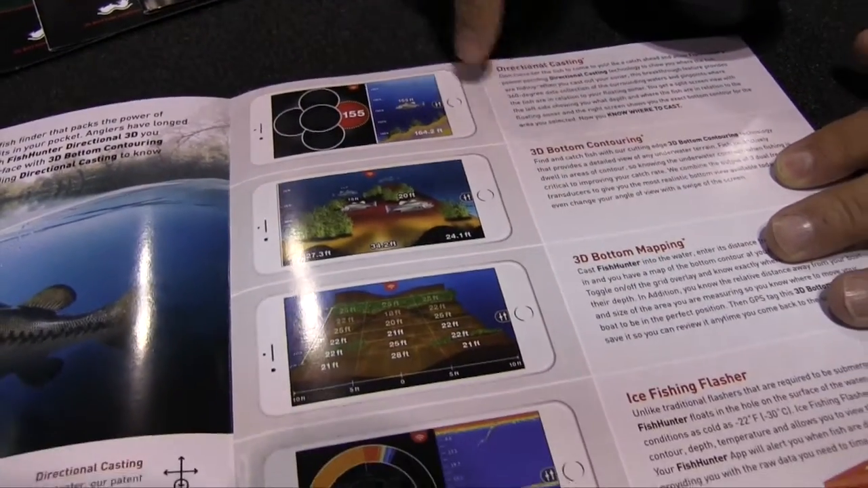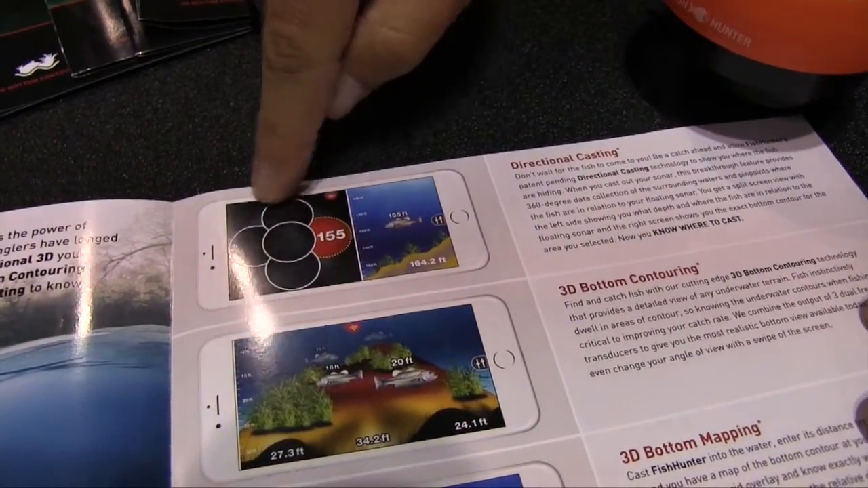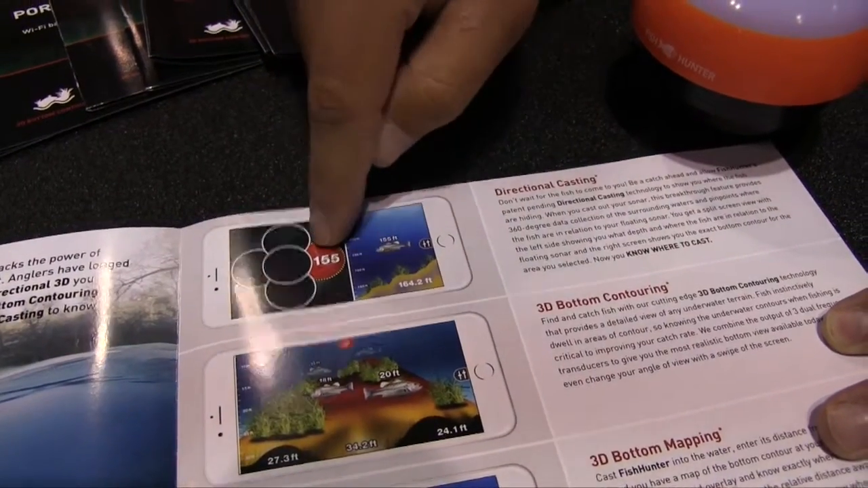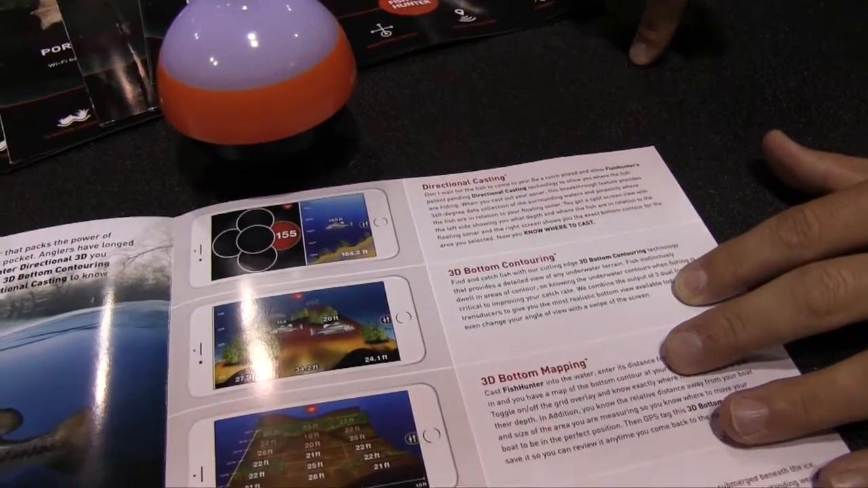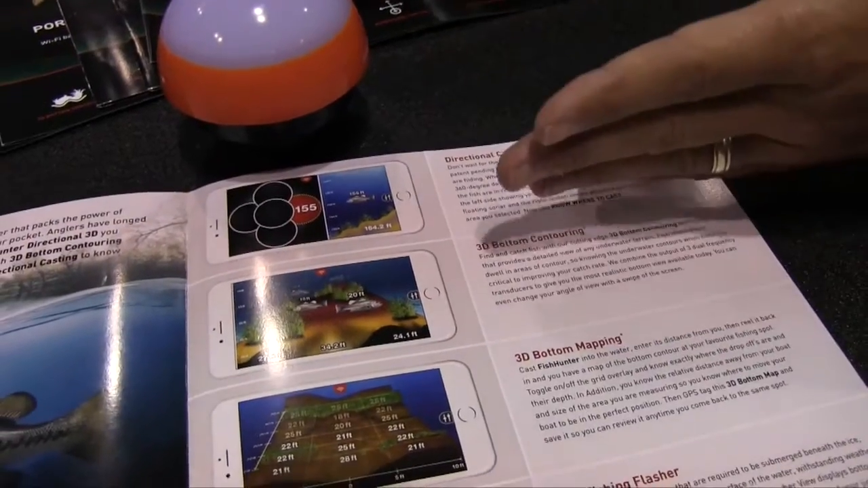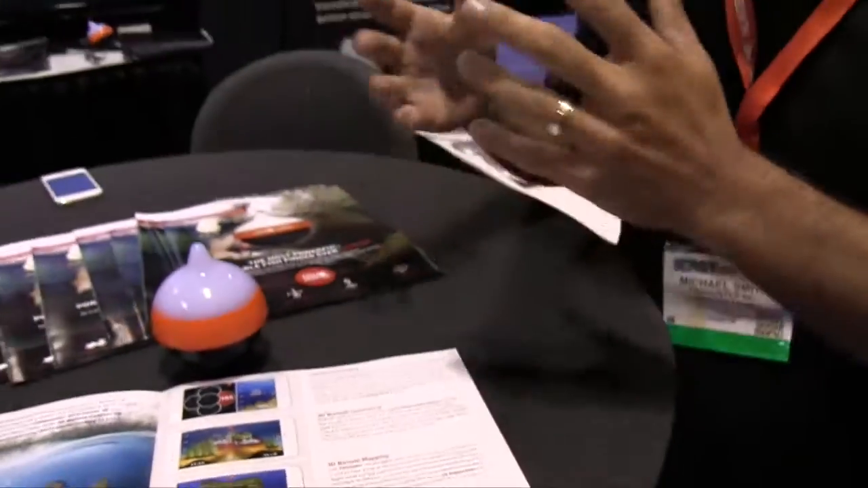And we're offering a couple other features. One that's really neat is called Directional Casting, and this is representative of all the transducers on the bottom, and it lights up and gives you the depth that the fish are appearing and what direction. So if you picture this thing floating in the water, this is telling you to cast on the right hand side of this if you want to catch that fish at 155 feet. So we're really trying to tell anglers with this Directional 3D where to cast their line, once they get to a good fishing spot.